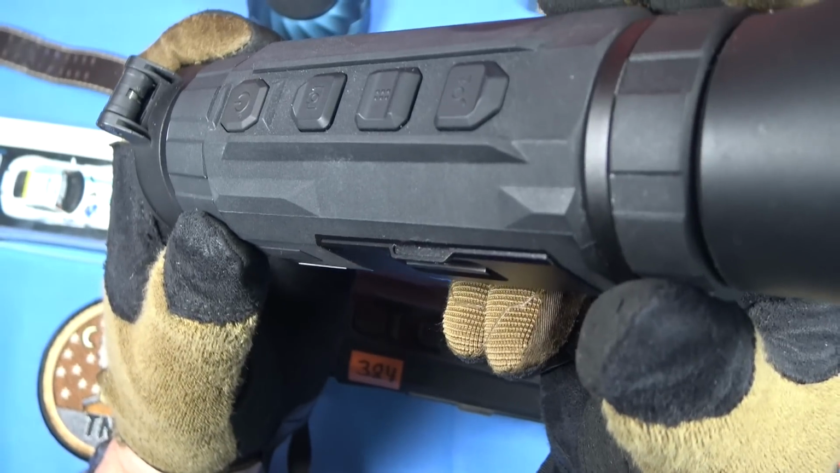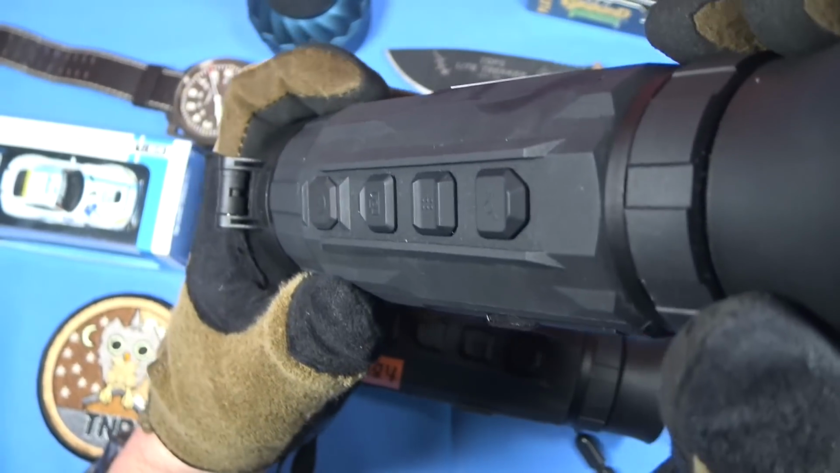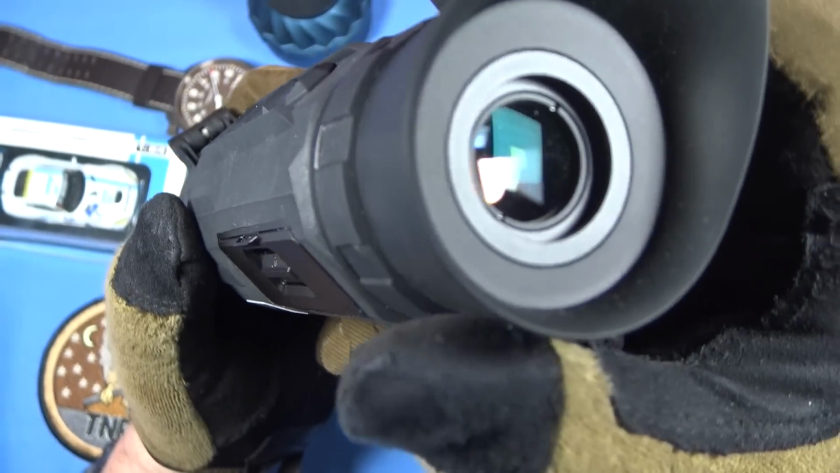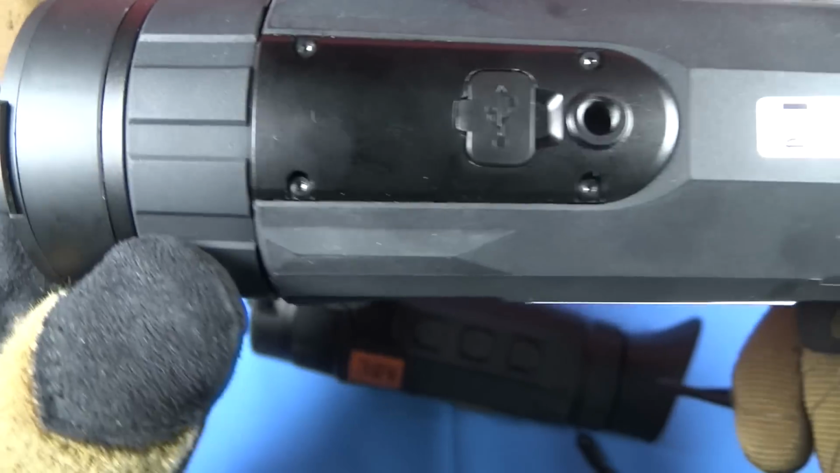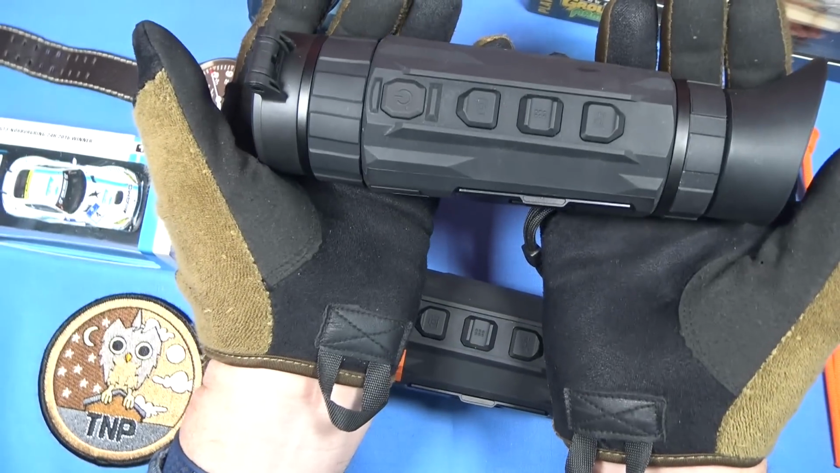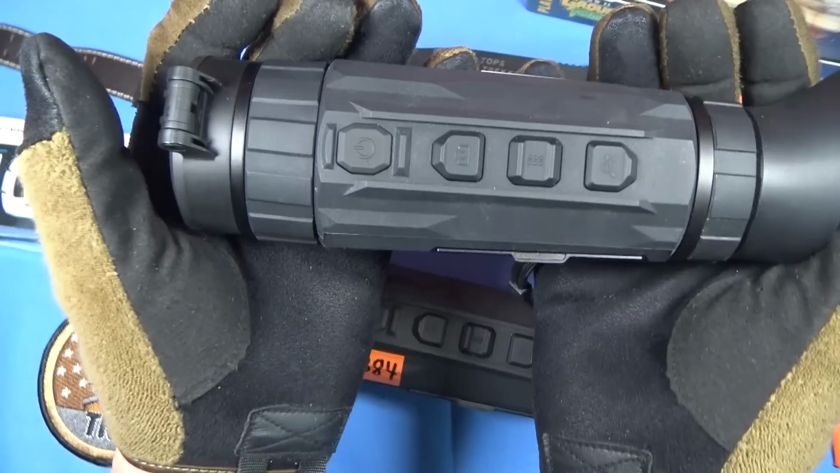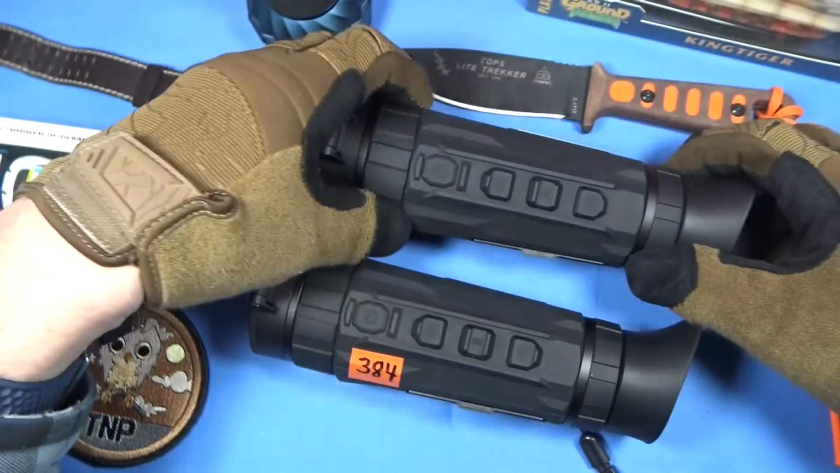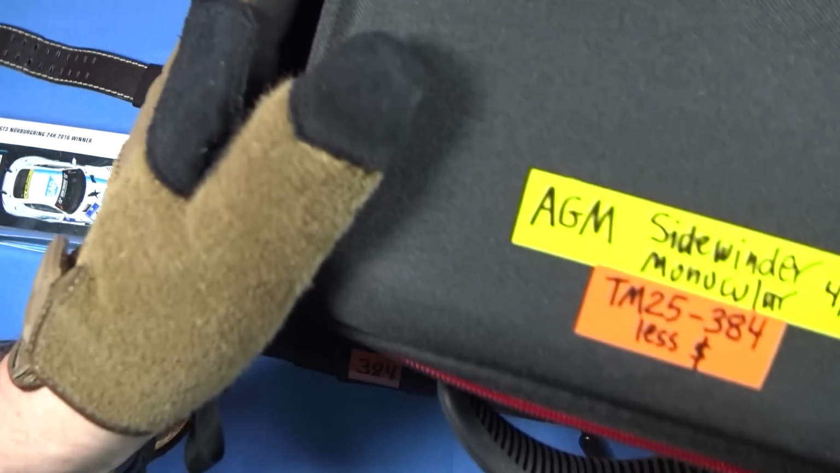Pro tip from Nutnfancy. Here's your eye focus, your diopter right here, your eyepiece focus. Technically the diopter adjustment ring, and then we have just a rubber cup right here, and then your eyepiece. And that is basically it. Oh yeah, a way to screw it into a tripod. I think the form factor of this is relatively small, just like the Taipan. I actually like this form factor better than the Taipan. I think it's smaller, easier to carry. It comes with a hard case. Here's a 384 case right here.